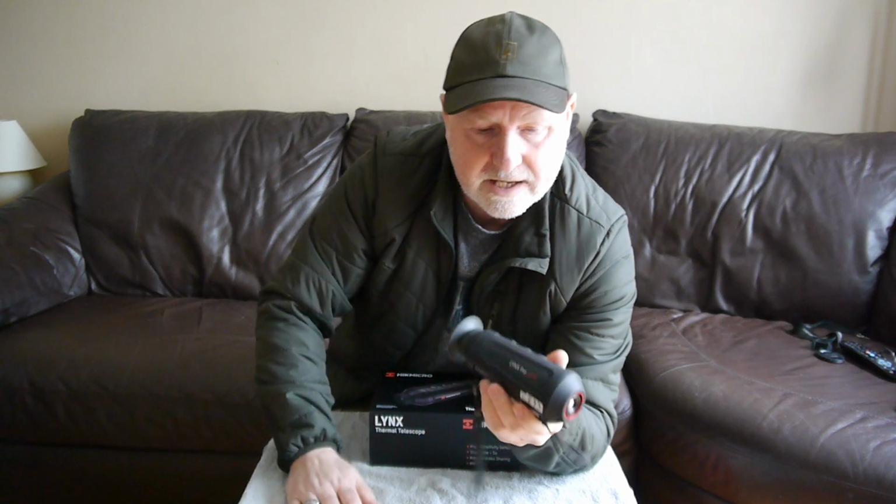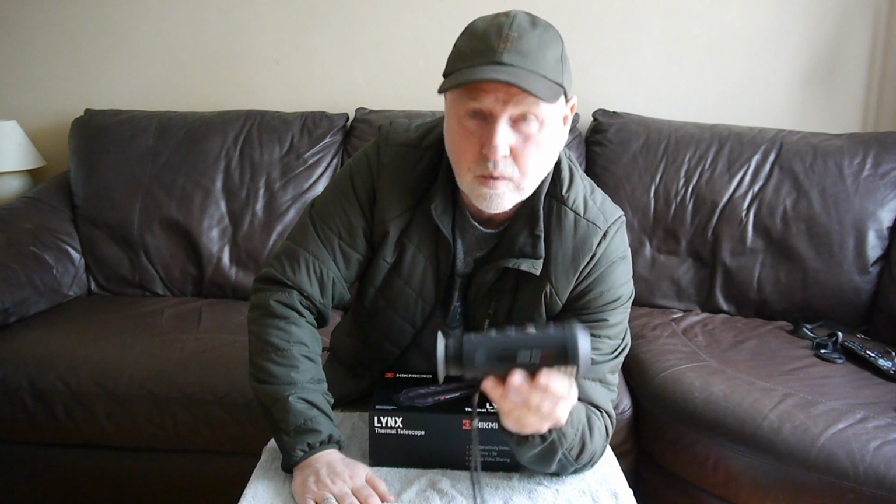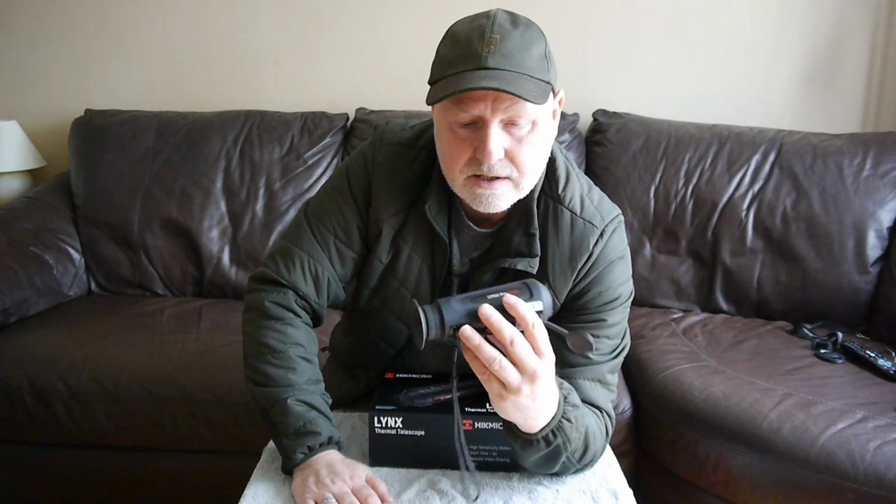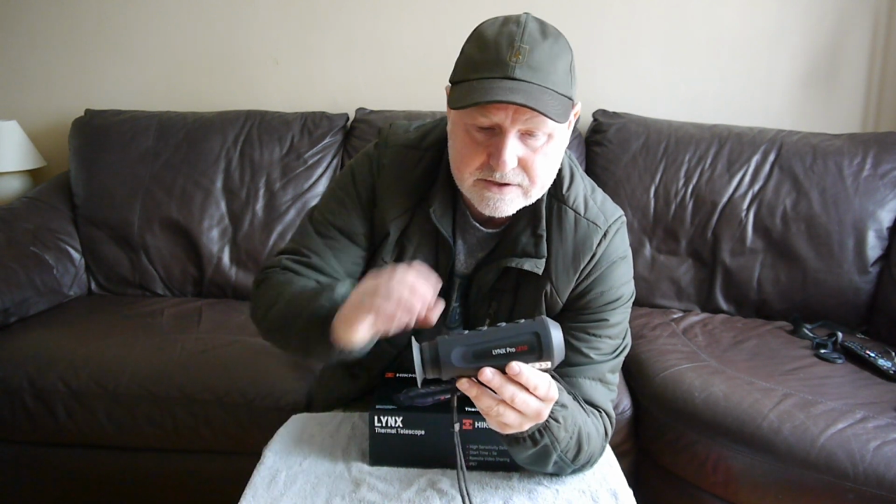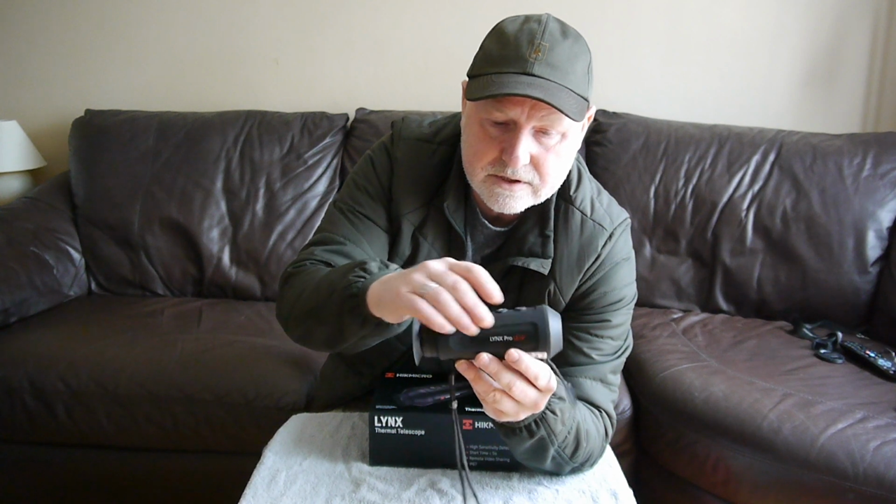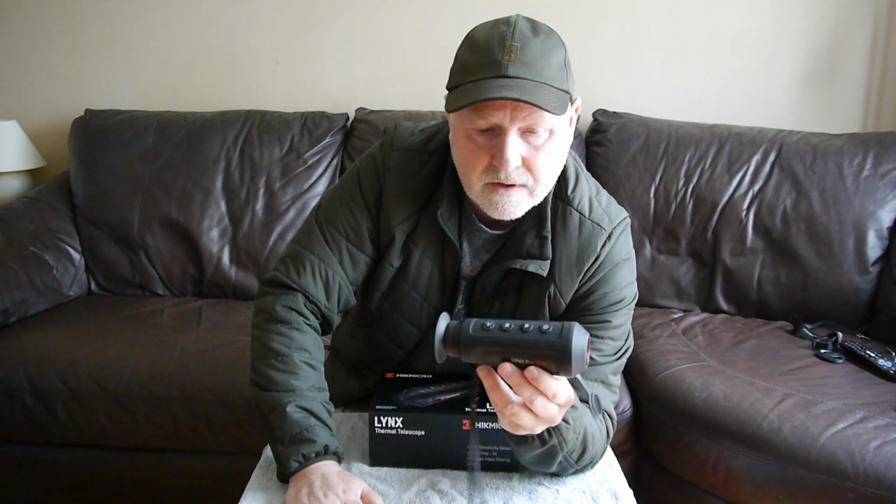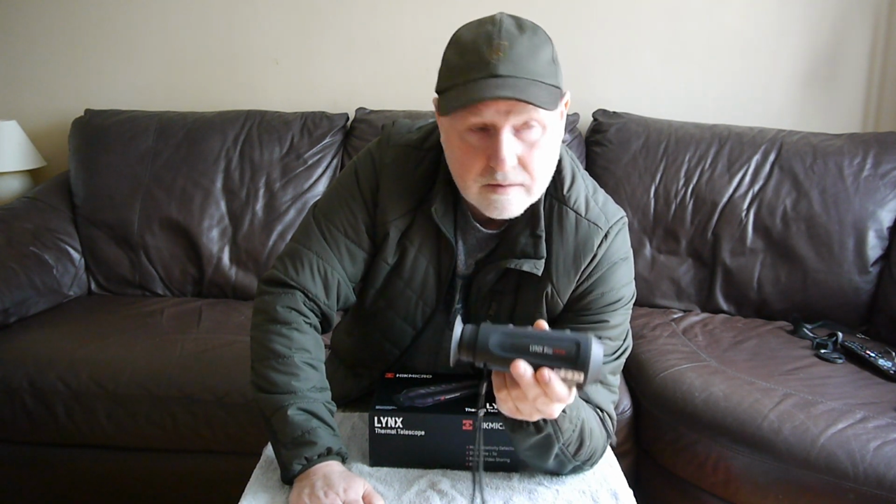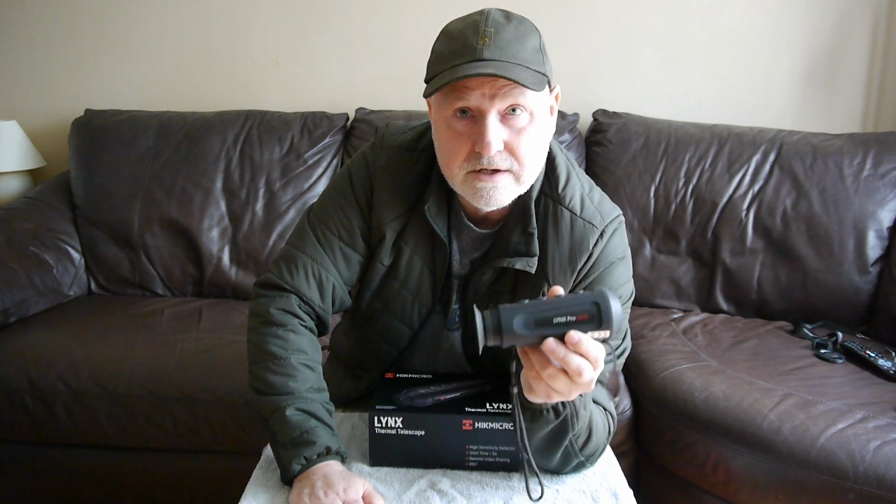It's got a couple of internal features, which is wireless streaming. There's an app that perhaps I'll mention later that you can connect to it. It's got internal wireless, so you can switch that on and off and connect to your phone. It's got an internal memory for your video and pictures, which I don't even know the size of.